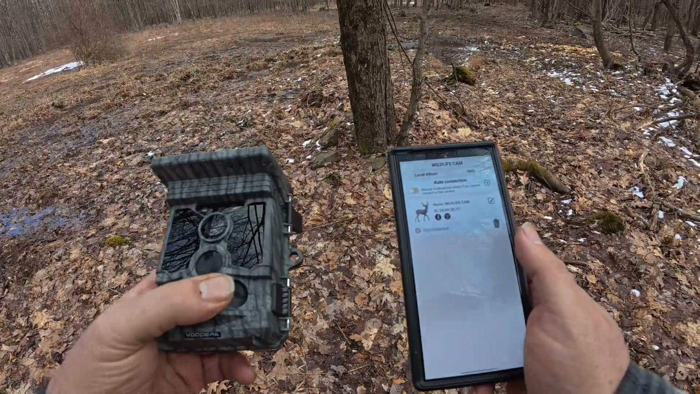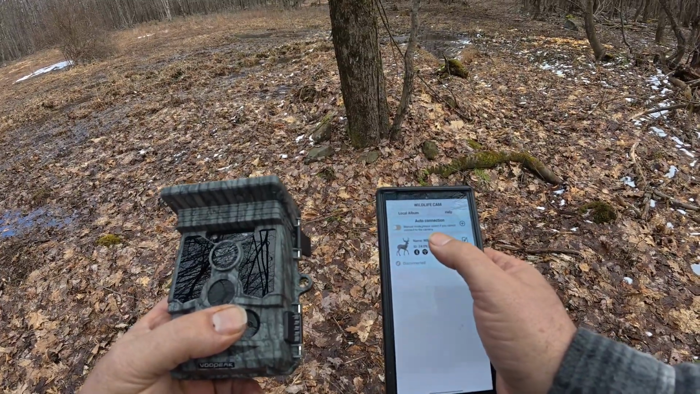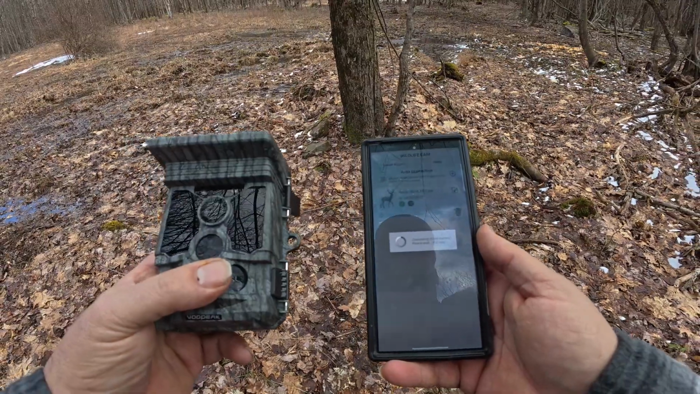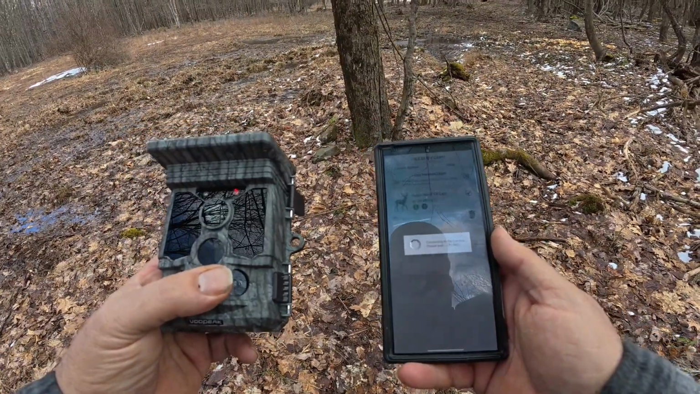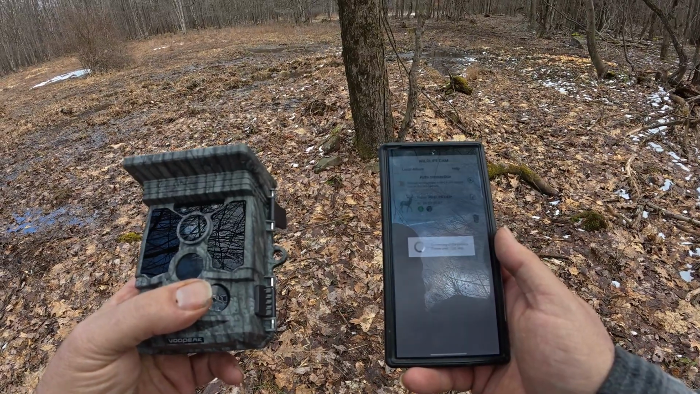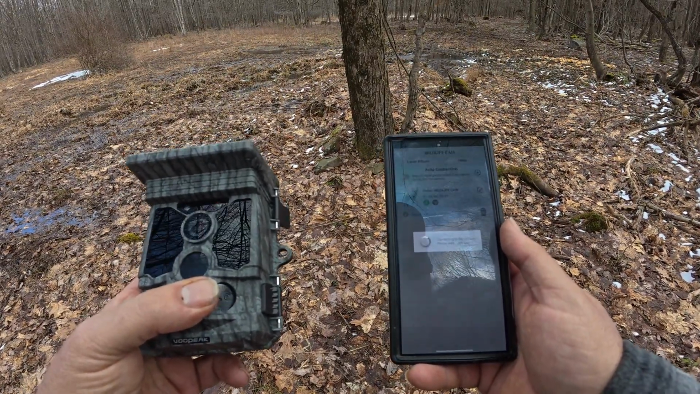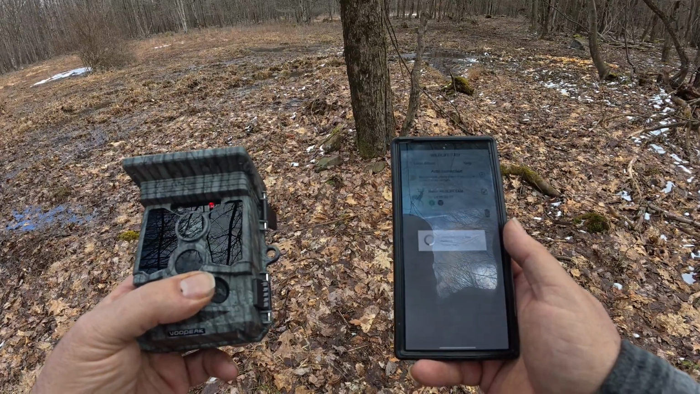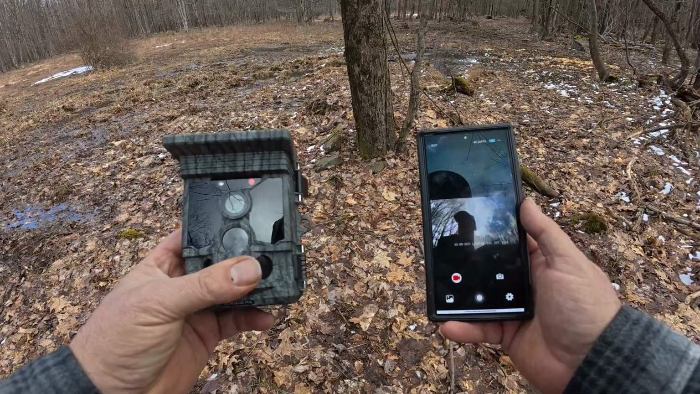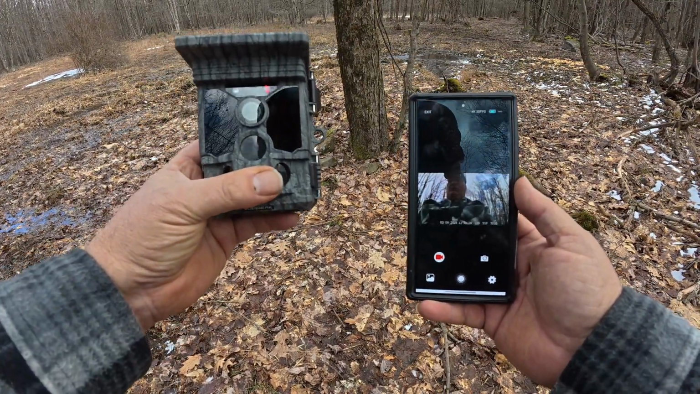And I've got my camera on, and I've got the app here, and I'm going to click on it, and I'm going to connect my phone to the camera. It's going to take a few minutes. And if it doesn't work the first time, keep trying it. Okay, it's connected.